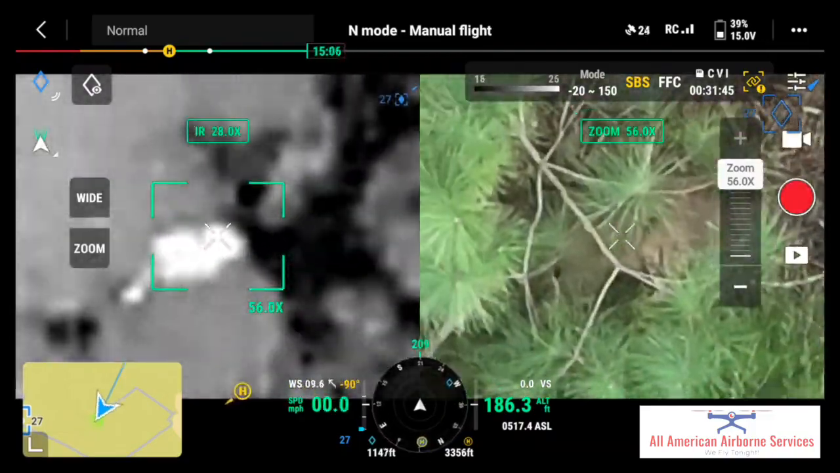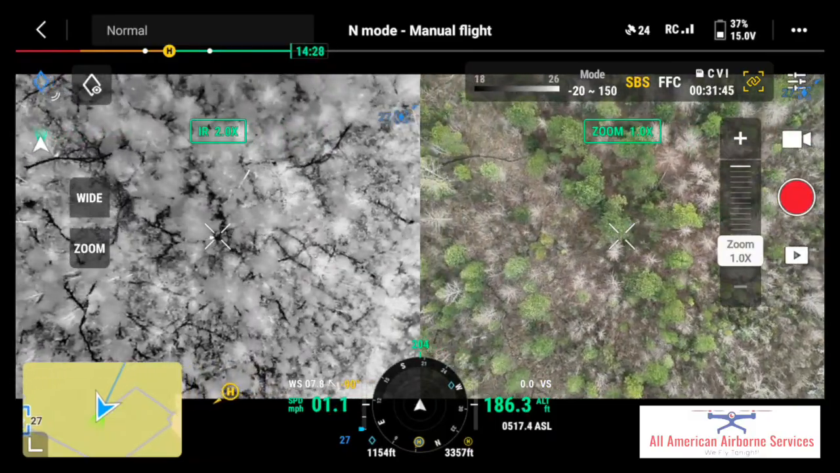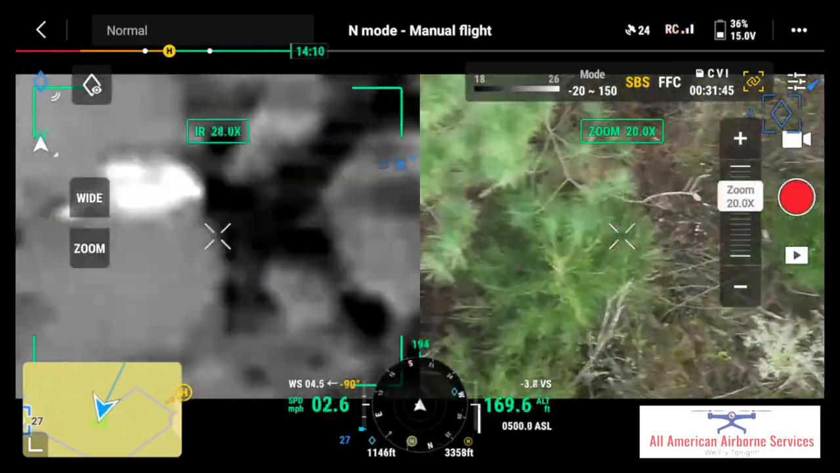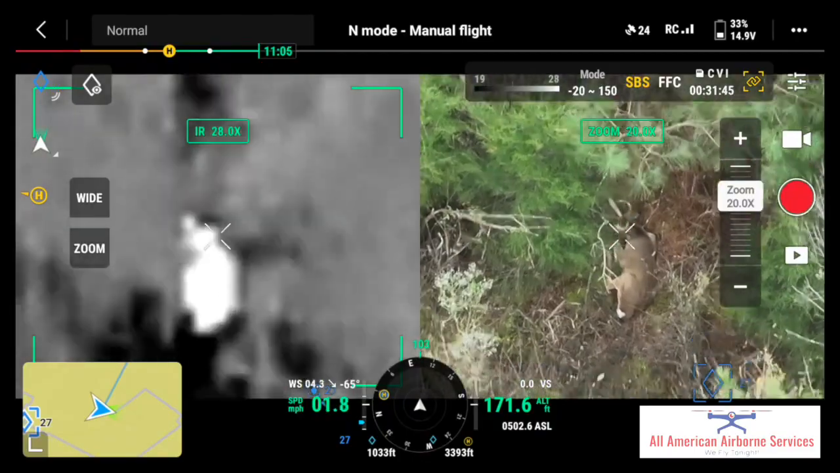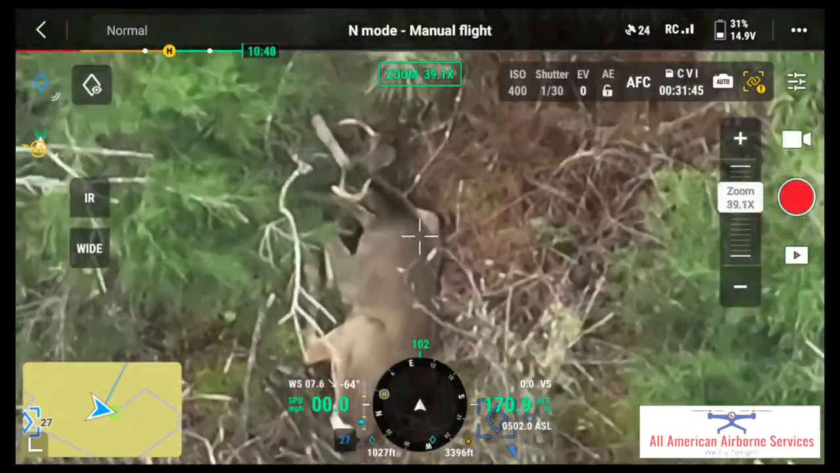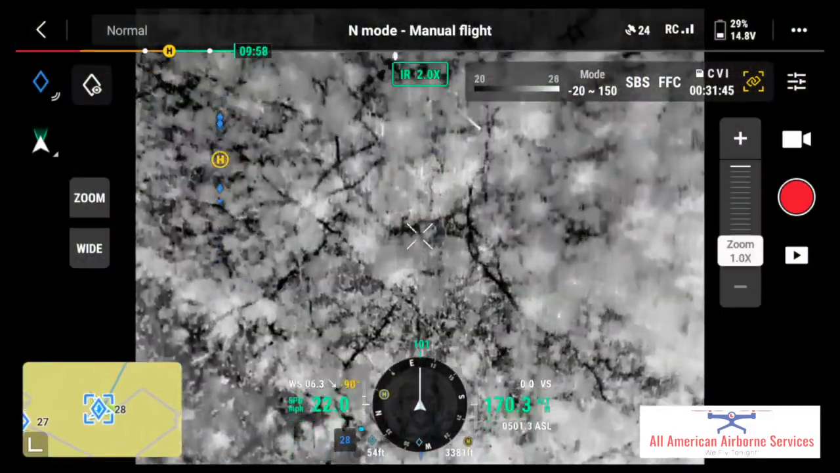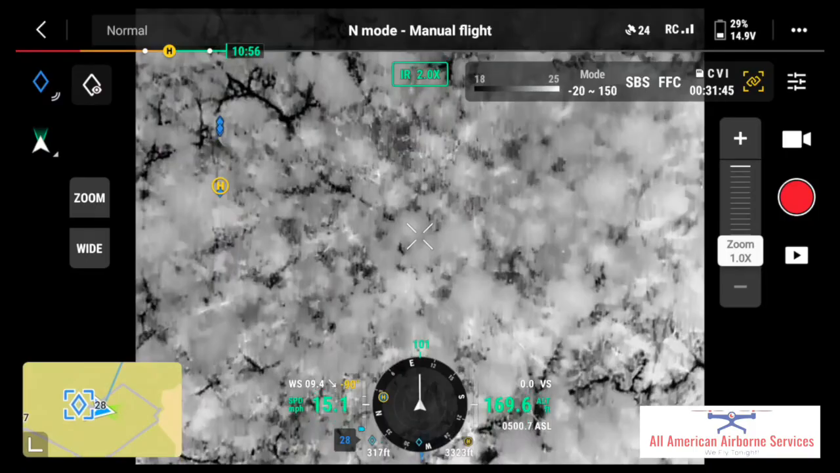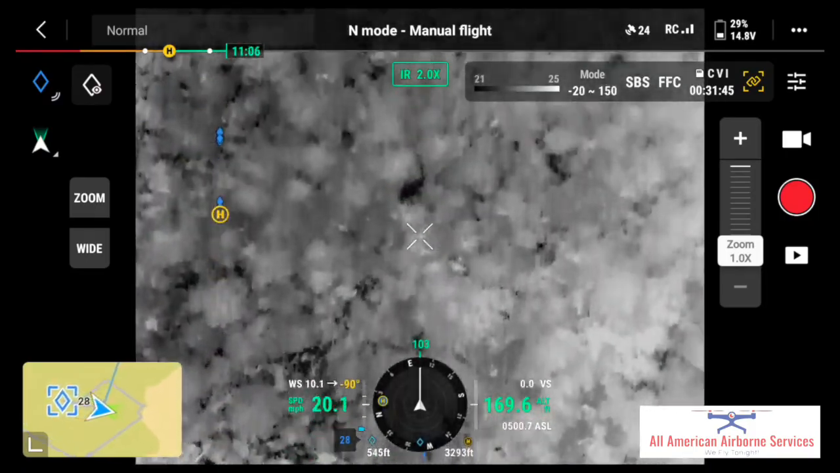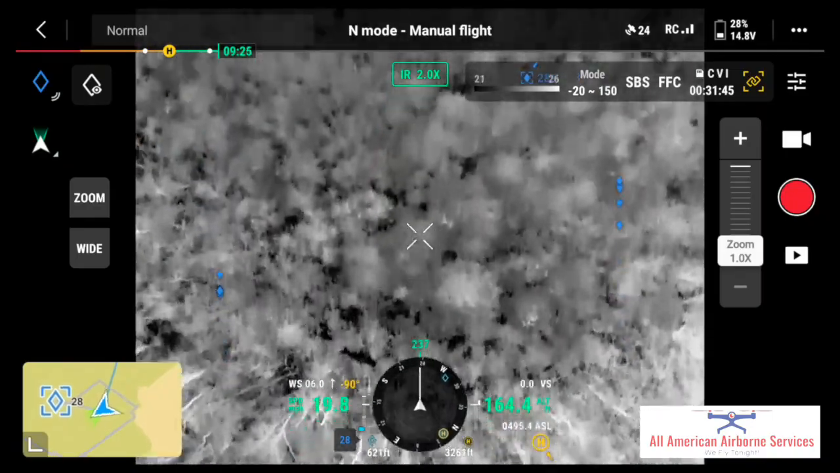Here's a nice buck right here. I had to do a little bit of maneuvering to get to him, but this is a nice way to end that afternoon there with a little, probably an 8-point sitting in there. Maybe 6. So here's where the afternoon flight kind of ends. I find a couple more doe here.